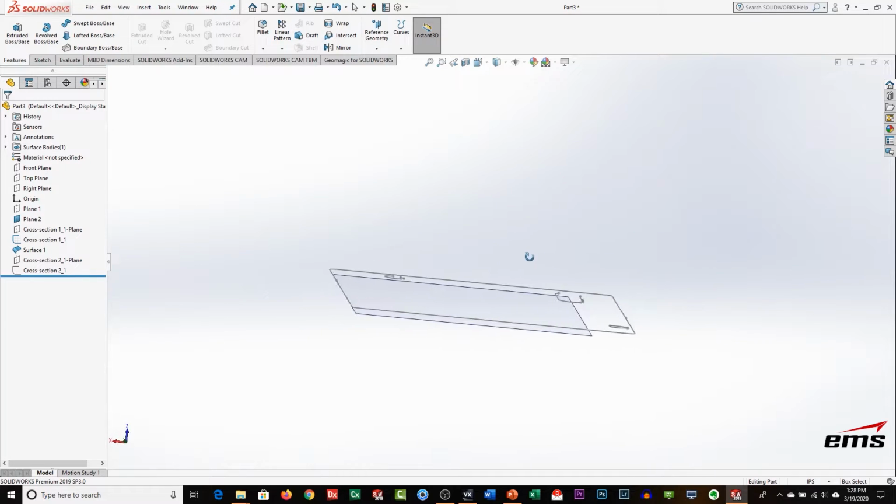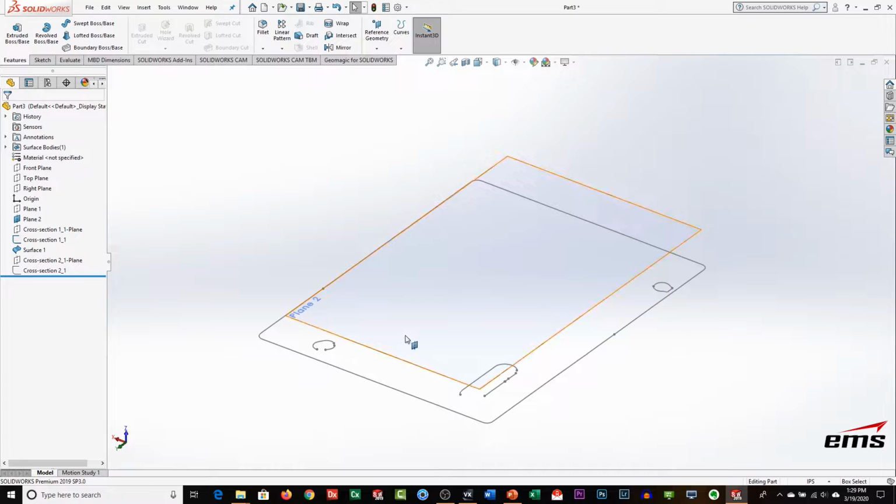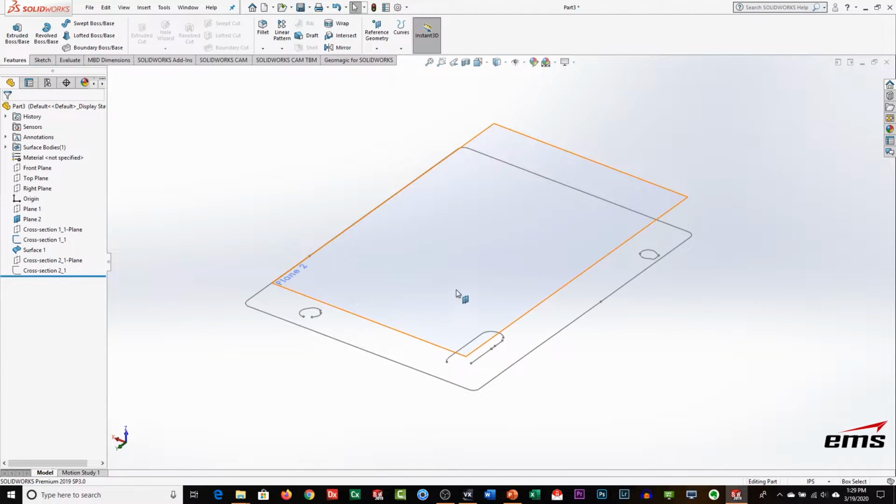Now, why did we bring in the plane and the cross section? Because if you remember, they're not at the same level or the same height. The plane is right at the bottom of the part, and the cross section is up just a little bit so we can get that nice cut.